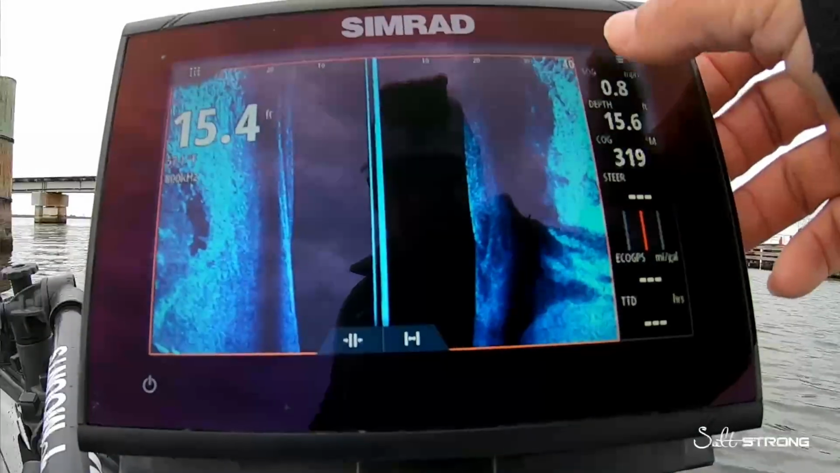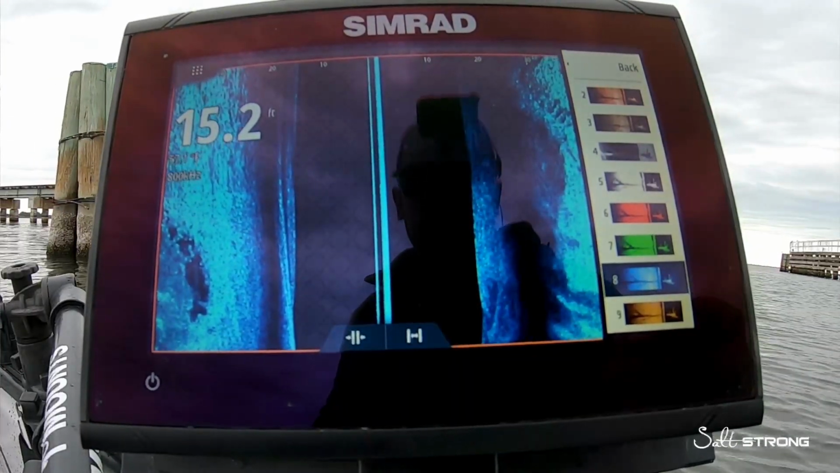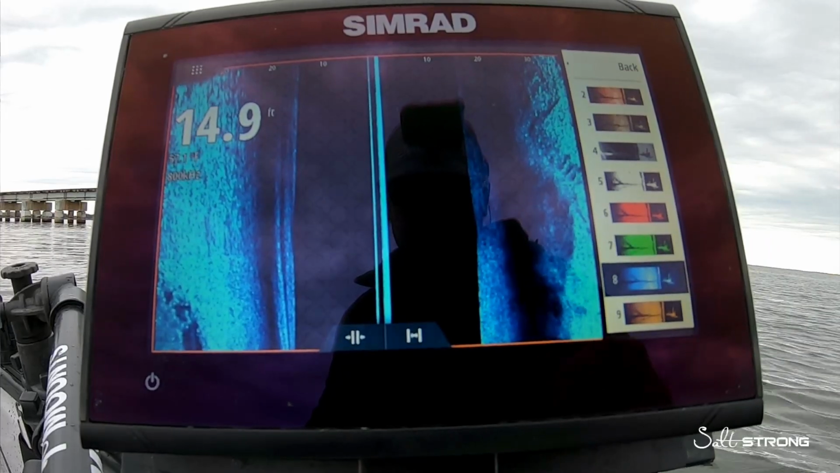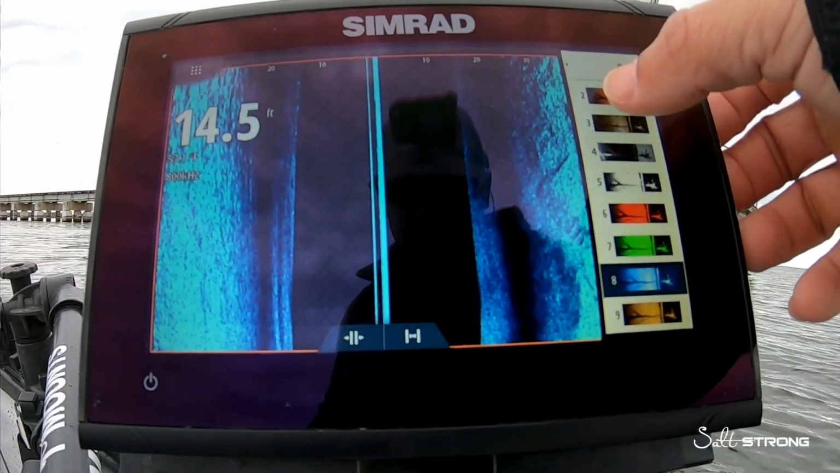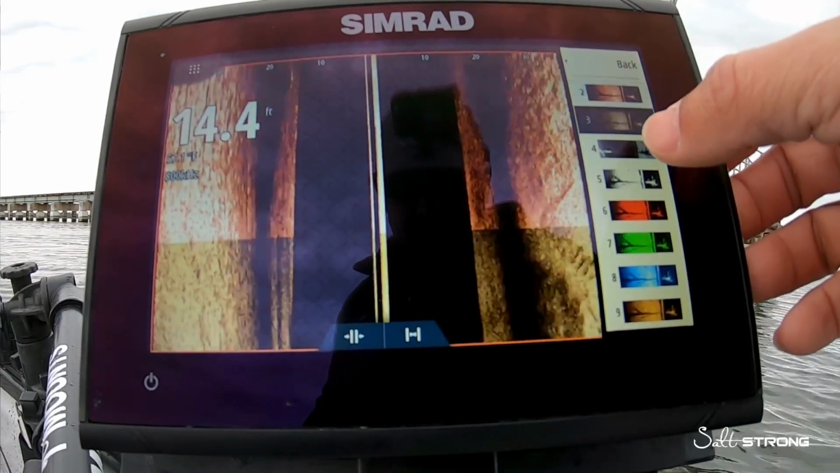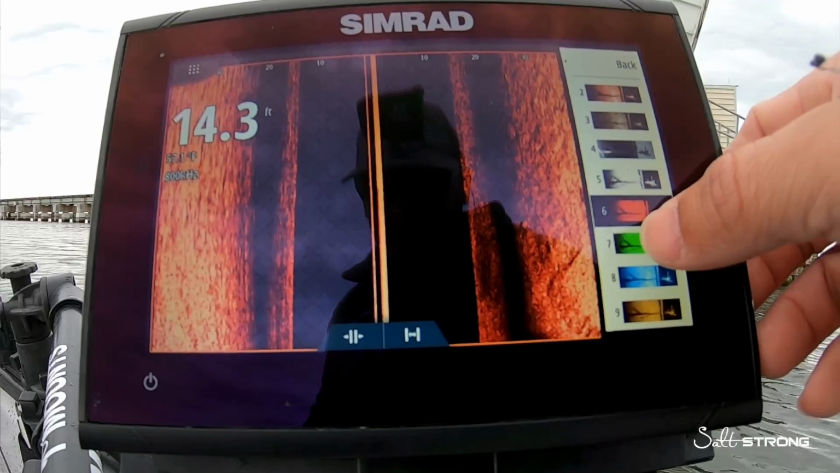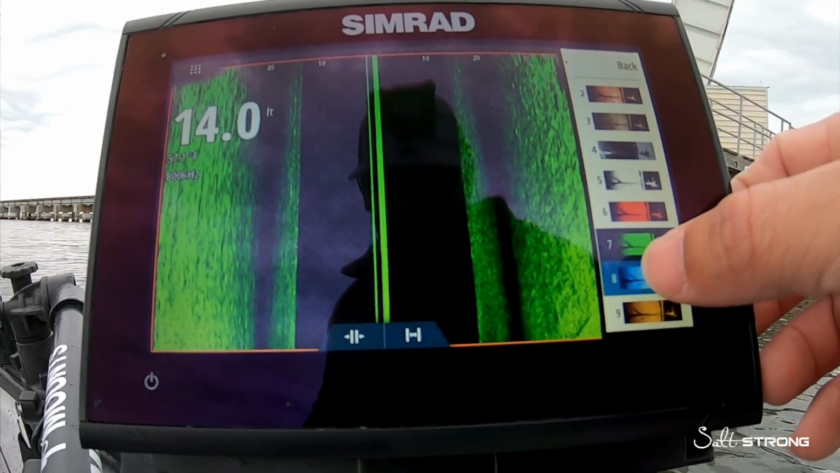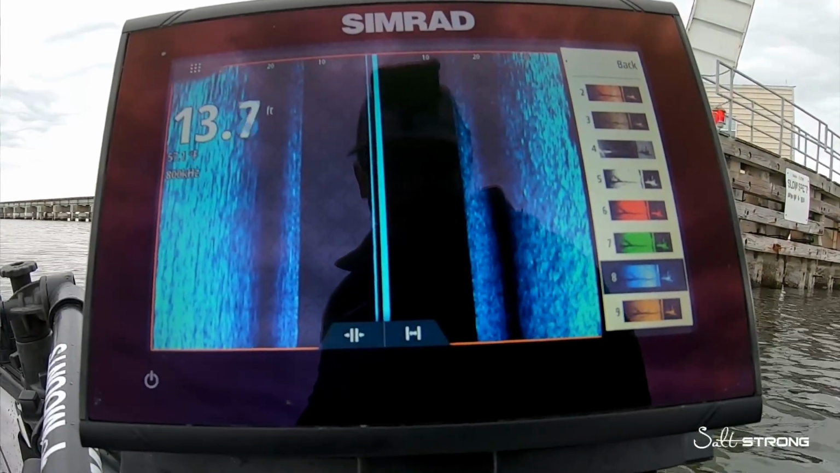Now, something else with these side imaging machines is the color palette. A lot of people don't know what color to choose. I prefer to choose a color that has a really good contrast. So the blue palette tends to work really well. As you can see, there's good contrast between light and dark, and as you switch through some of these, you're going to notice a little bit of a difference in contrast. The better the contrast, the better the image is going to be, and the more you'll be able to see. So again, that blue just seems to be a sweet spot when it comes to a good palette to use for color contrast.